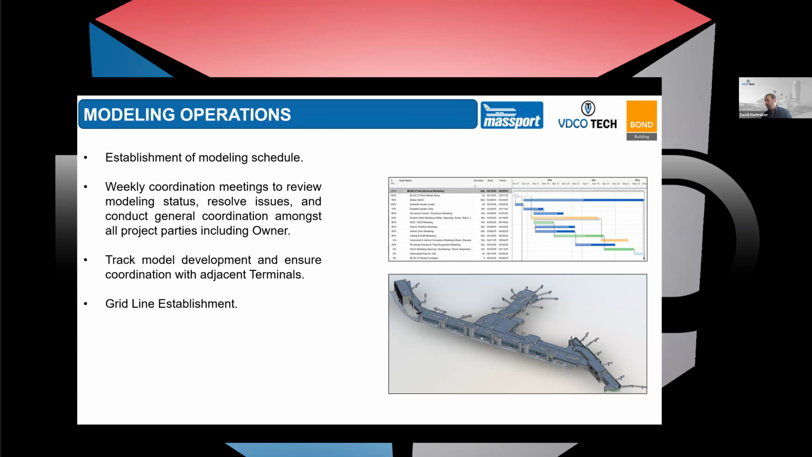We still conduct weekly coordination meetings to review the model, track development, and ensure that we're coordinating with adjacent terminals, which is an important aspect of this exercise. Because Terminal C had already been completed prior to our beginning Terminal B, we wanted to make sure that those models aligned with the initiatives from the Feldman and the Woolpert team, as Massport takes this first, campus-wide model approach when it comes to specifically the terminal and their other campuses.